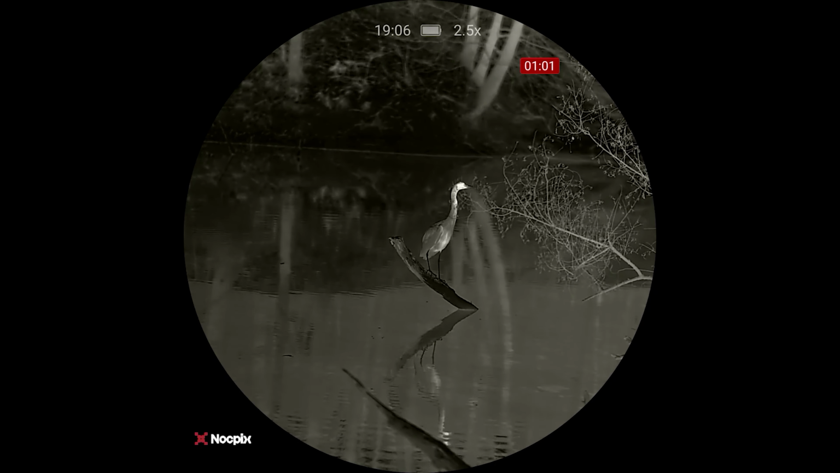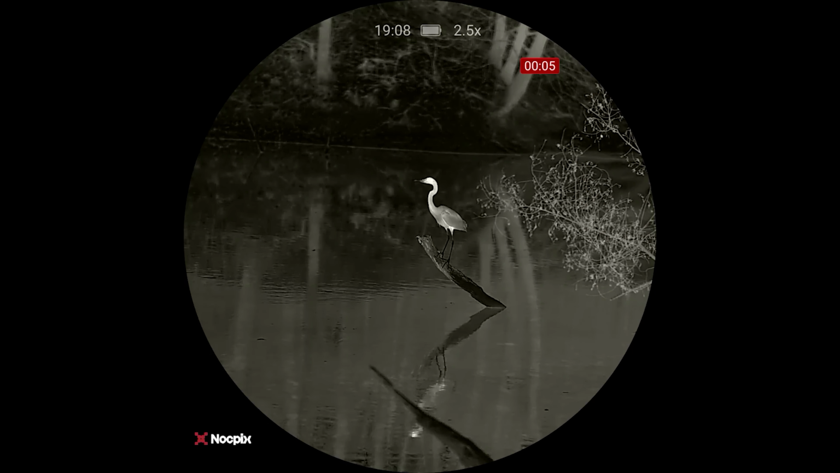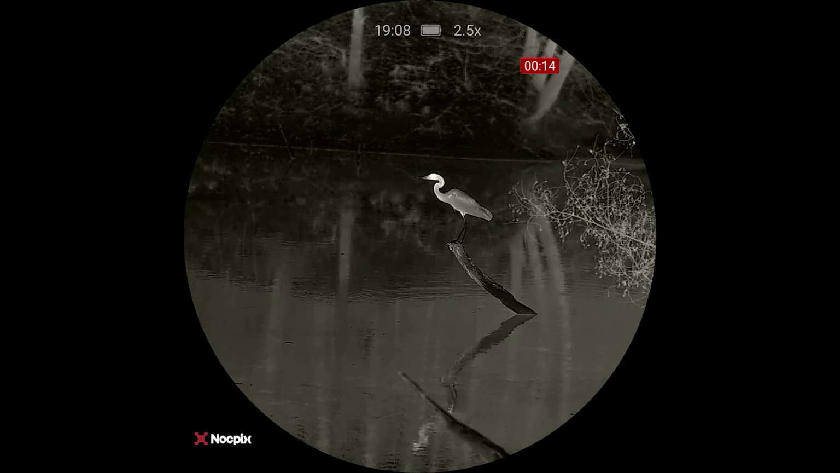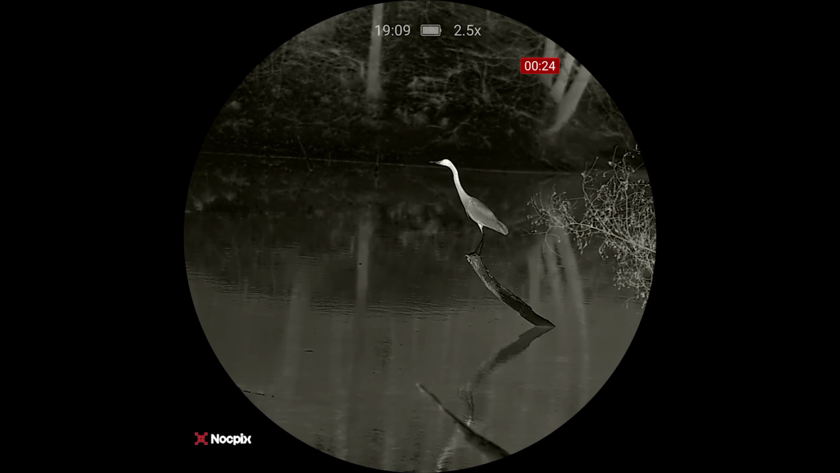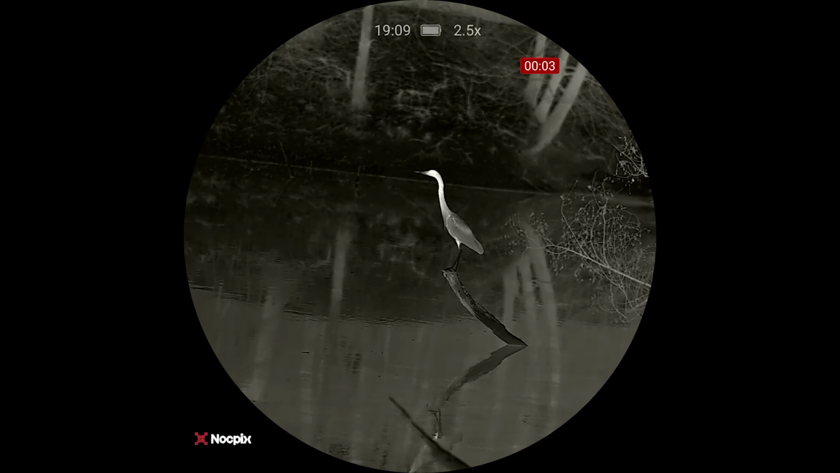Great Blue Heron really close to me. It's 20 yards from me.